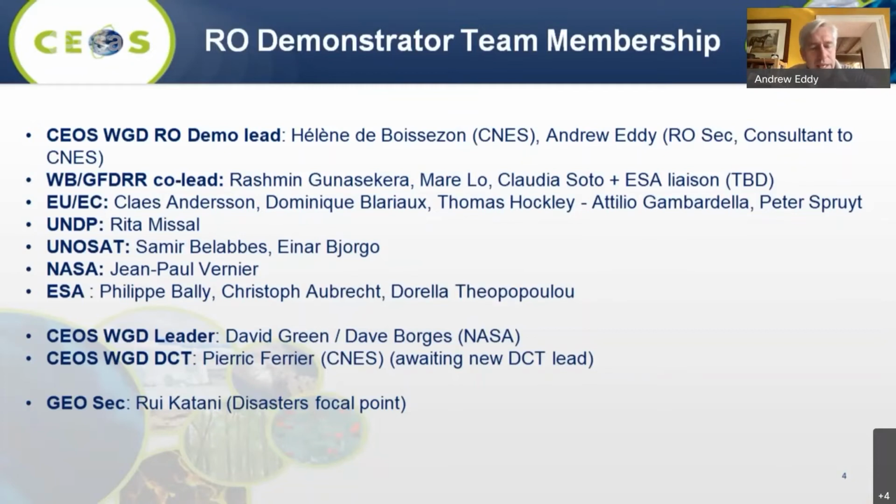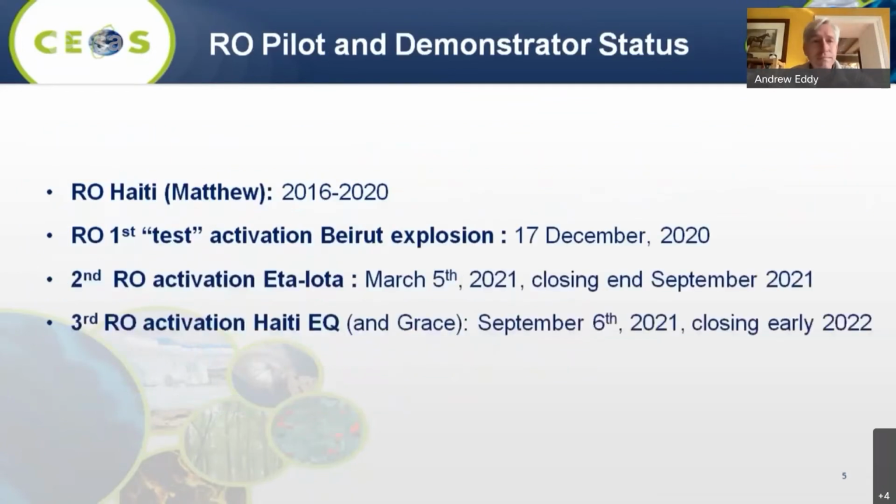And case by case, as we activate, there are different space agencies that are called upon to contribute, and also value-added companies that contribute on a pro bono basis as an opportunity to show what they can do in these areas. And I certainly am available offline to receive inputs of interest from other companies that are interested in contributing to this. Next slide, please.